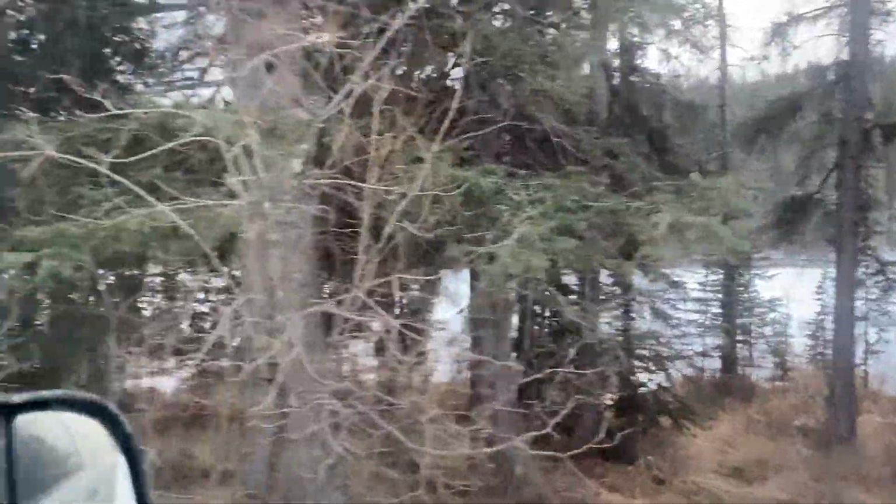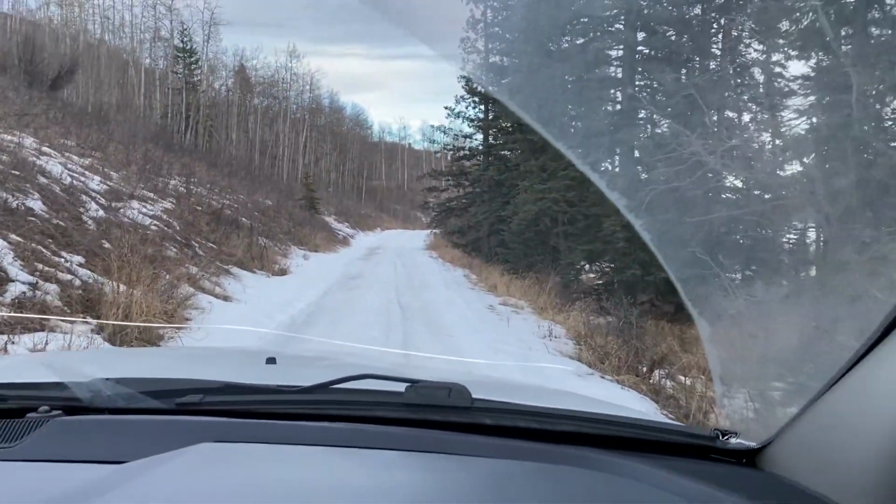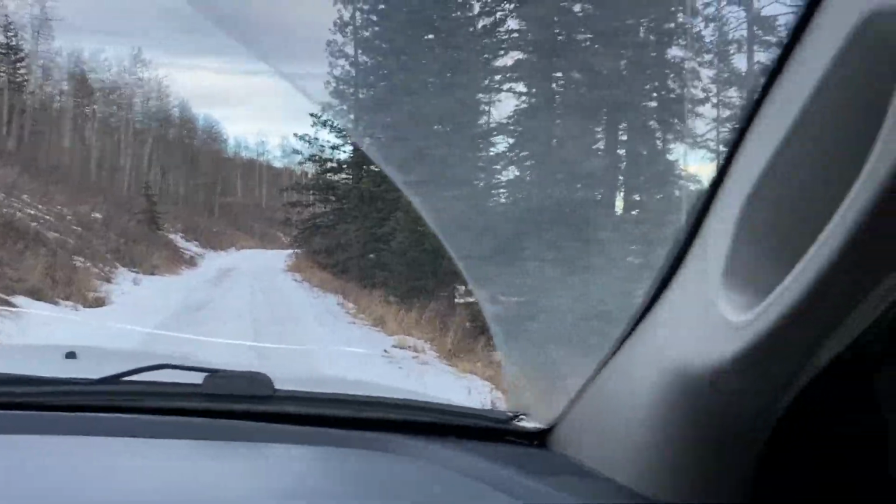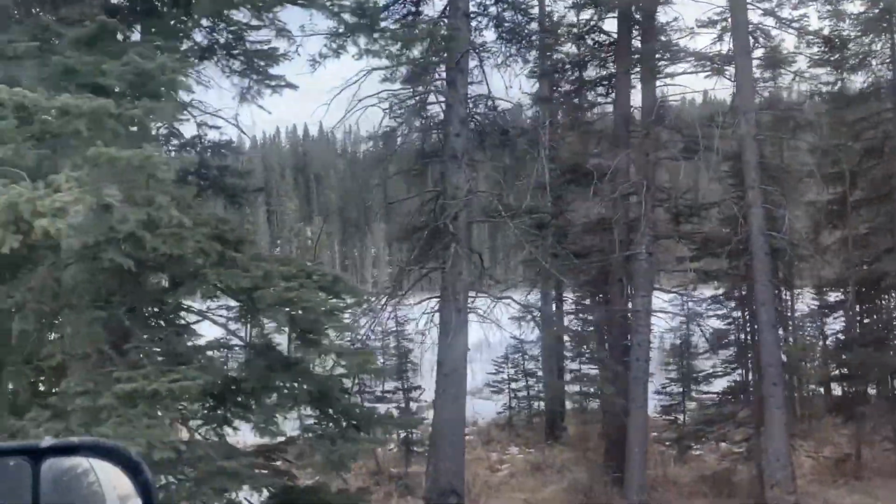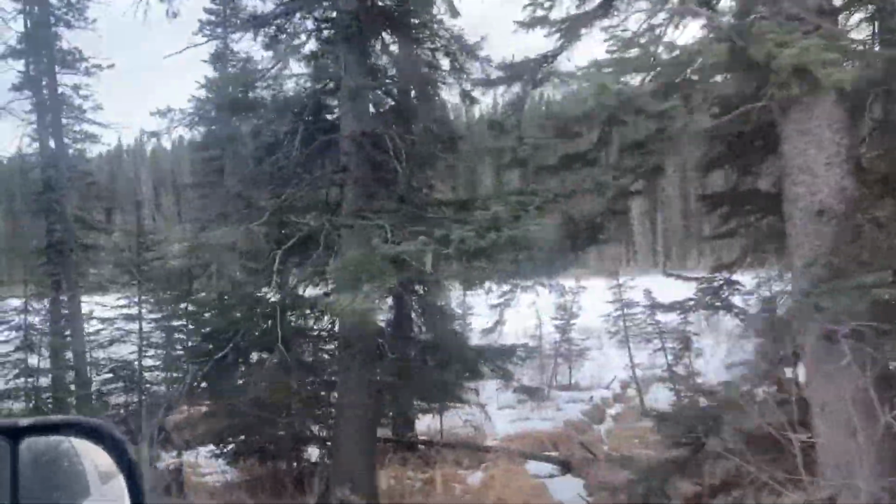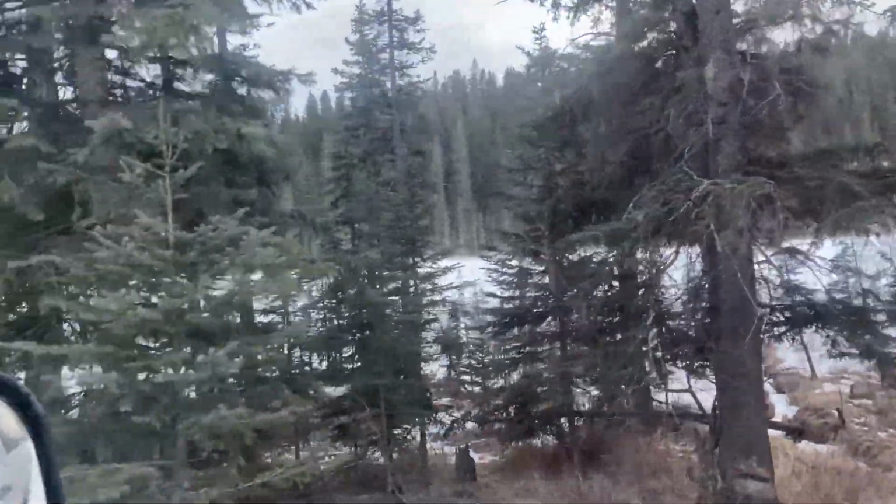Wow, slippery. And the foot on the brake is still moving forward. Yeah, I can feel it slide. As long as it don't slide down into the lake. Yeah. Oh, we're good. Stick with the tracks. Turn off the 4x4.